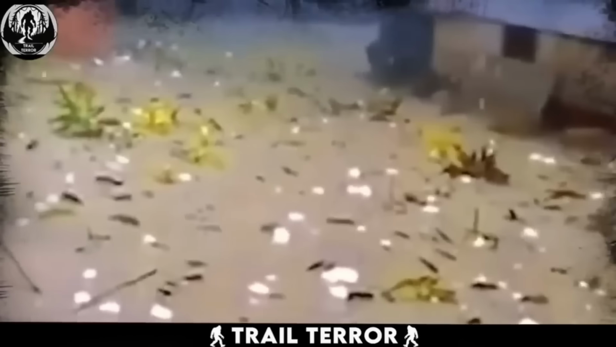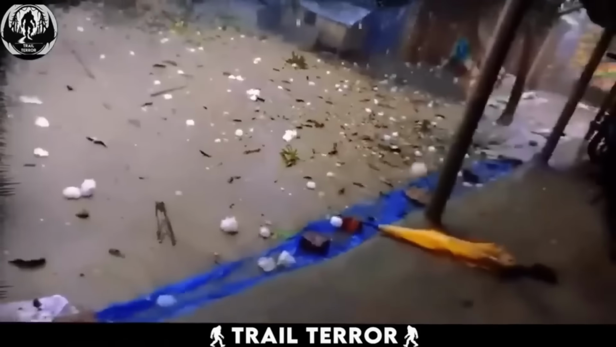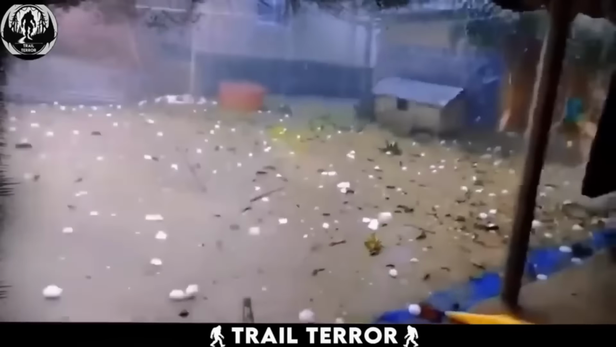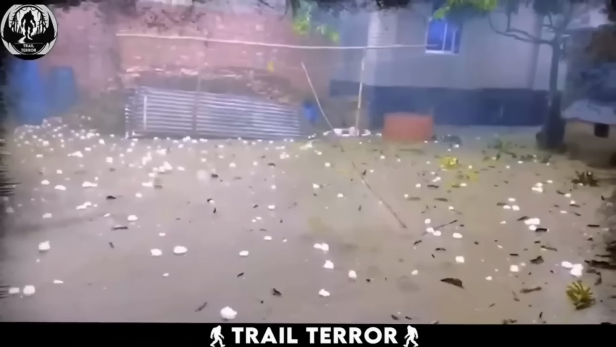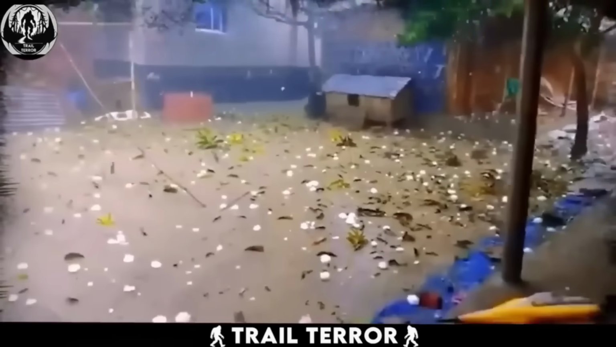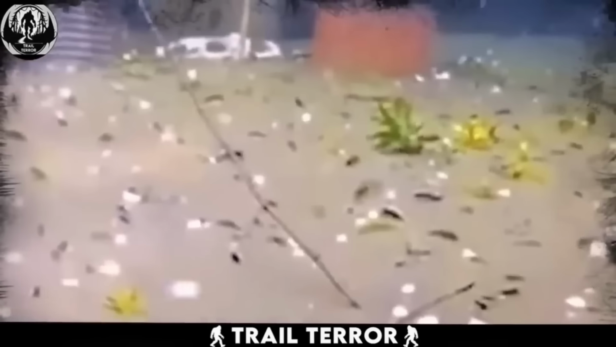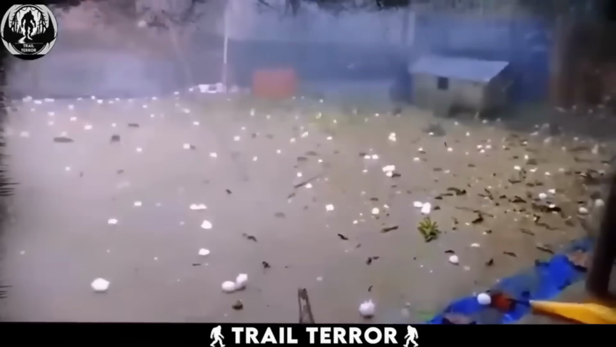To rocks, and the impact on roofs and the ground produces a disconcerting sound. Given their substantial speed and size, these hailstones could potentially be fatal if they were to strike a person on the head. Hailstorms of this magnitude pose significant dangers and can cause extensive damage to buildings and glass windows. I can only imagine the potential havoc unleashed on cars parked outside during such a hailstorm.